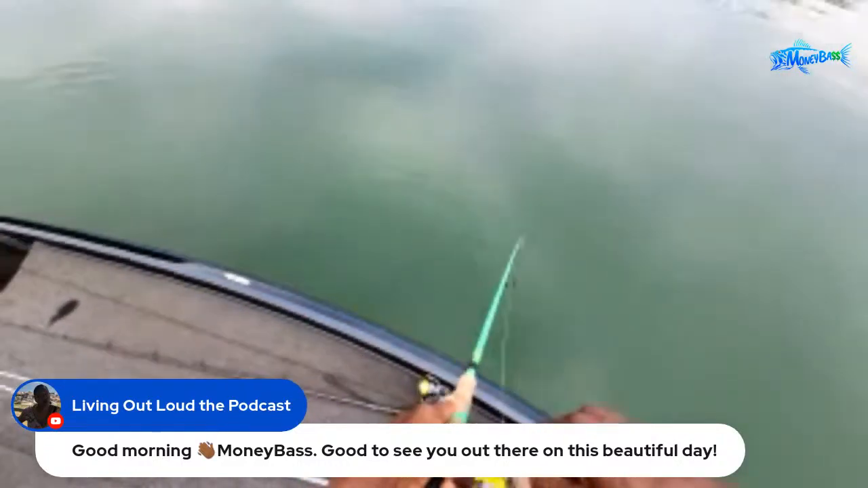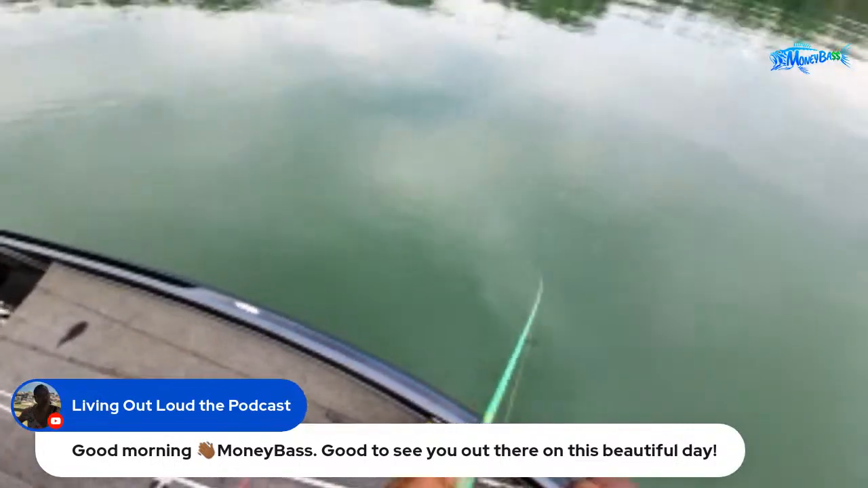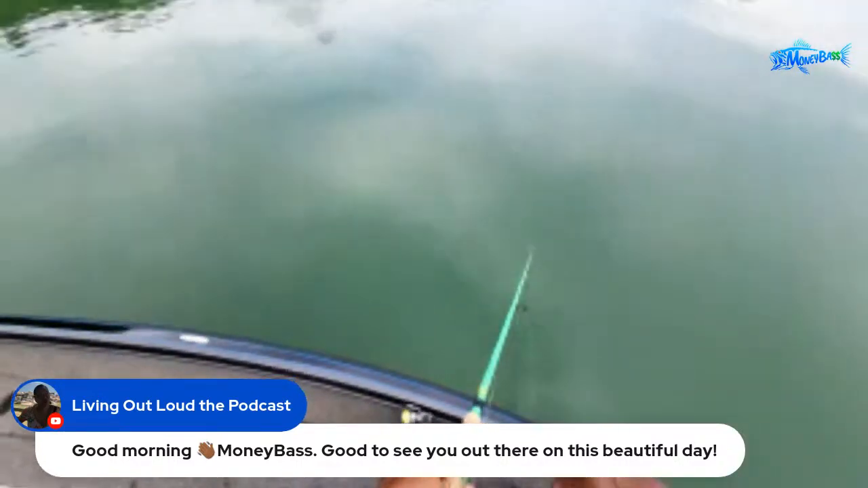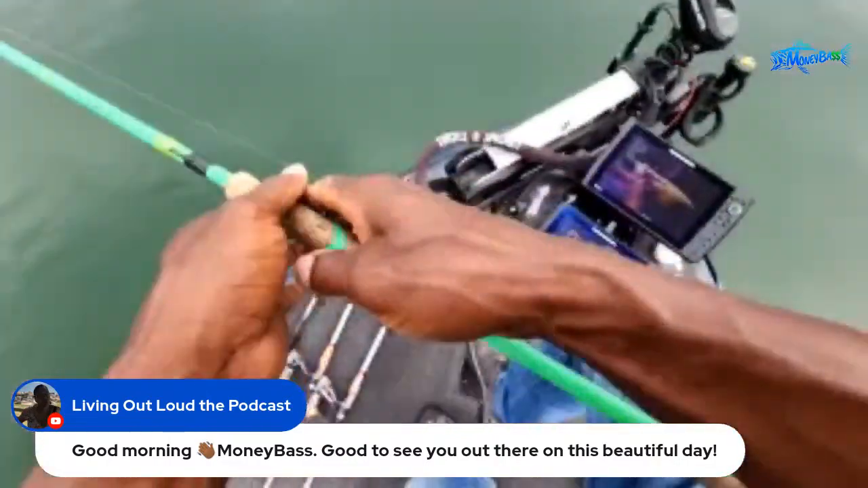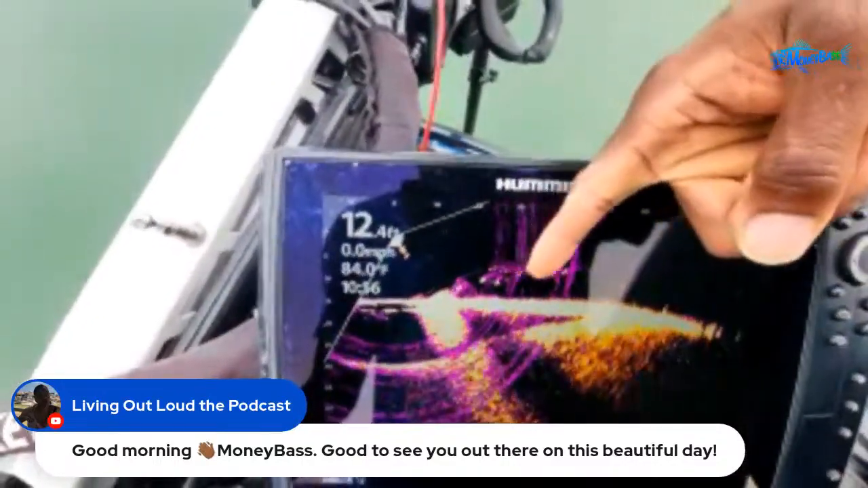Oh my goodness. There's a whole school of fish behind this thing. Oh, and they did not take it, guys. They didn't take it. Oh my goodness. I saw a whole school of fish. Those are some nice sized fish too. They followed all the way to the boat. So let me show you real quick on this. There we go. Can you see all those fish?